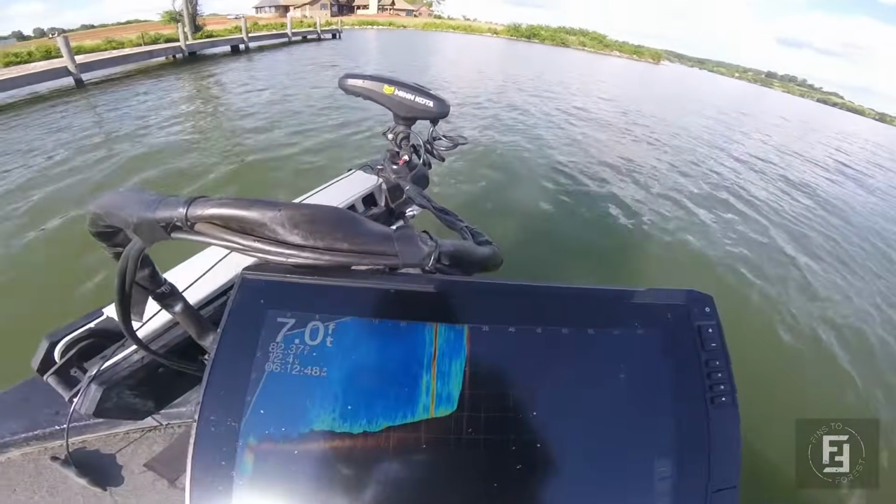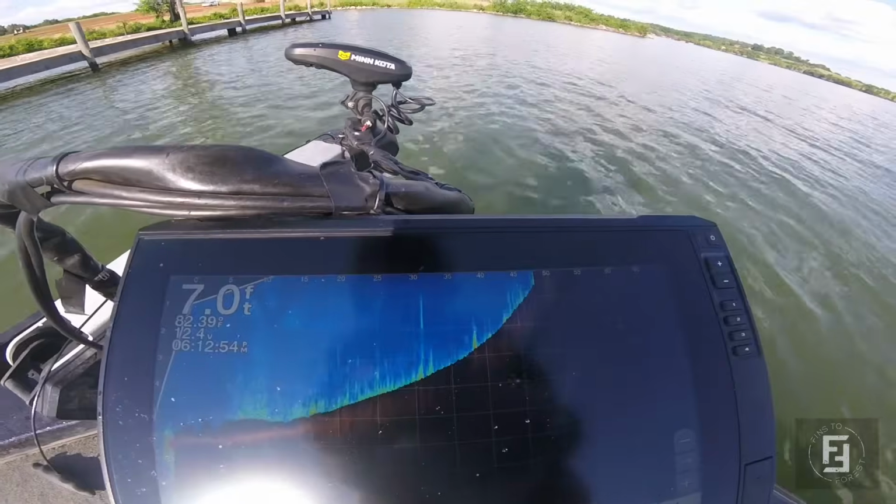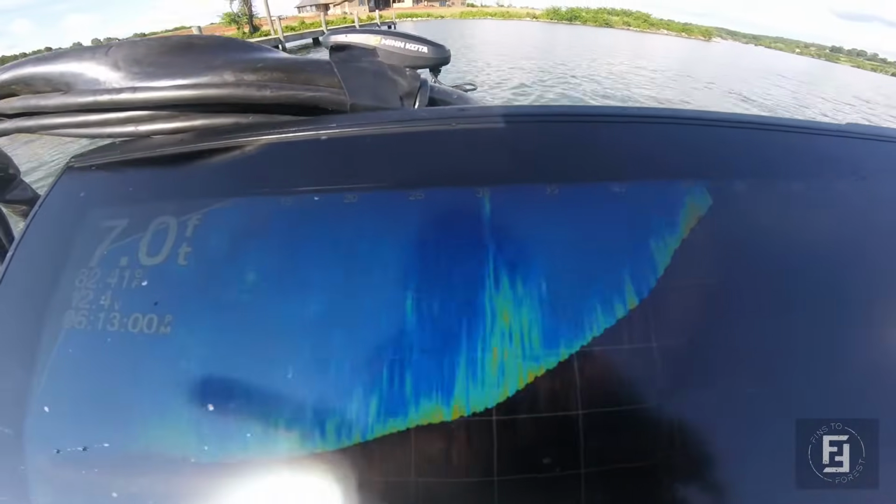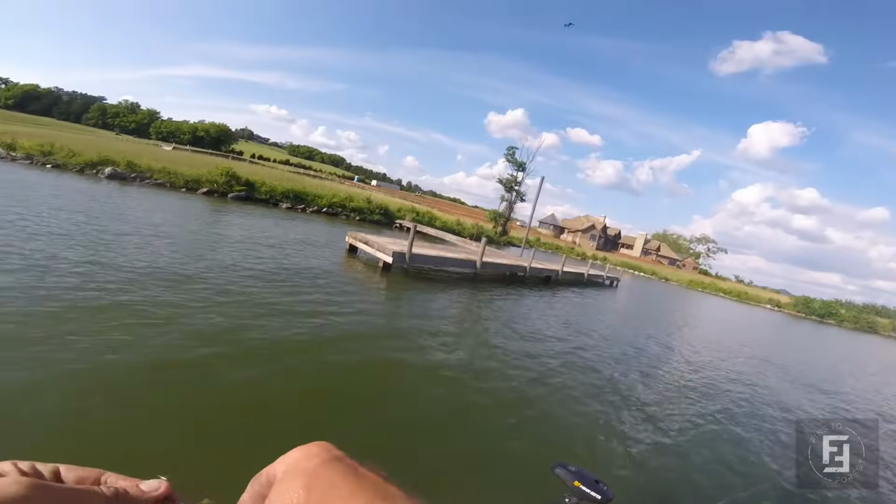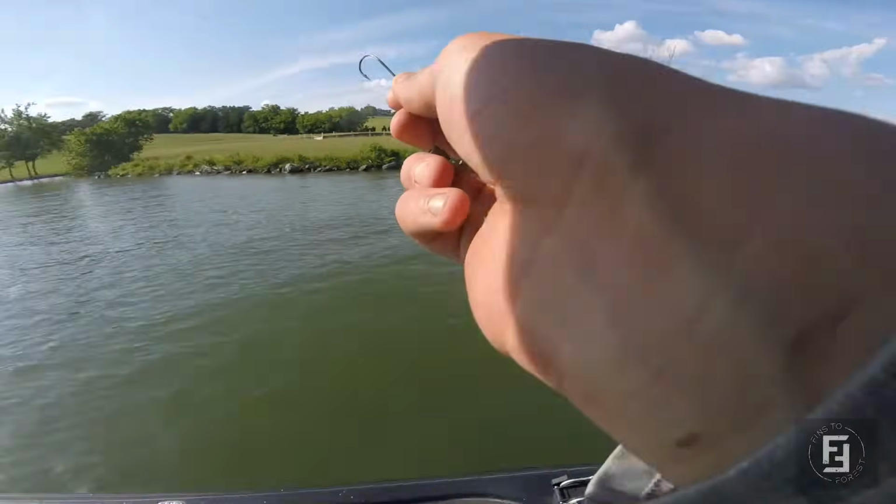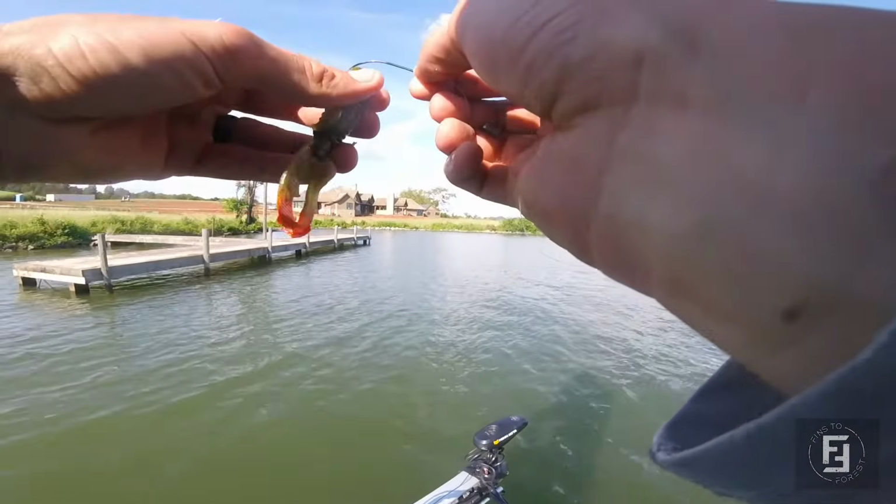That's a couple fish sitting out in front of that first post. Let me see if I can. It's a little cloudy, but right there. When you get that big cloud right there in between those two columns, if it's there consistently, that's something in the water. That's not just a weird return thing. So I can feel it when I'm in there. Honestly, it feels like it might just be like a little Christmas tree or something.